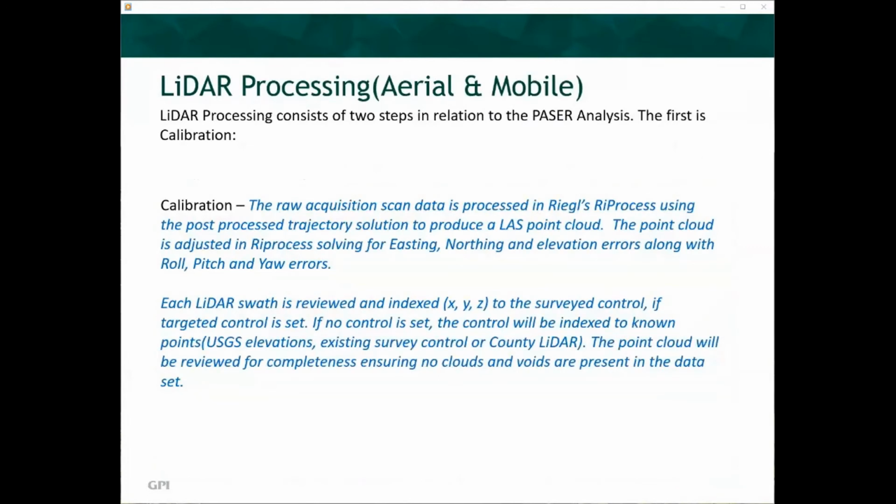LiDAR processing, whether aerial or mobile LiDAR, consists of two steps in relation to the PASER analysis. The first is calibration. The raw acquisition scan data is processed in Riegl's RiPROCESS using the post-processed trajectory solution to produce a LAS point cloud.